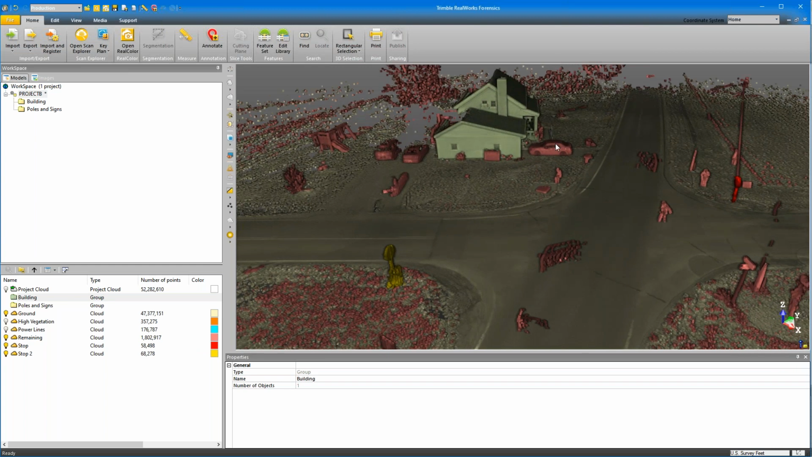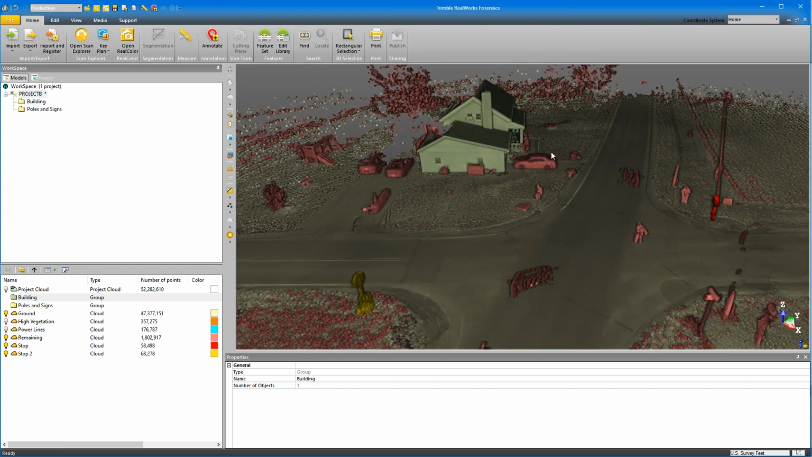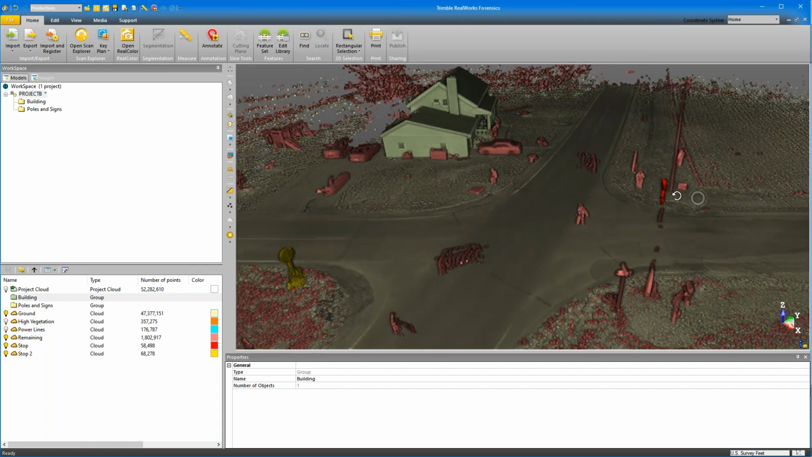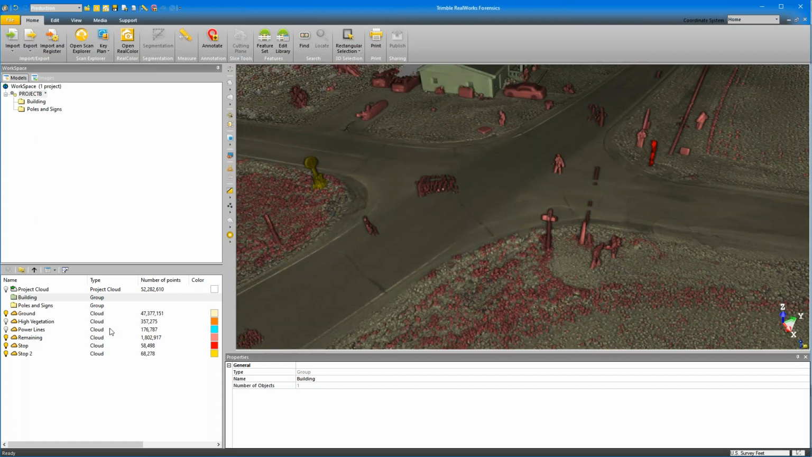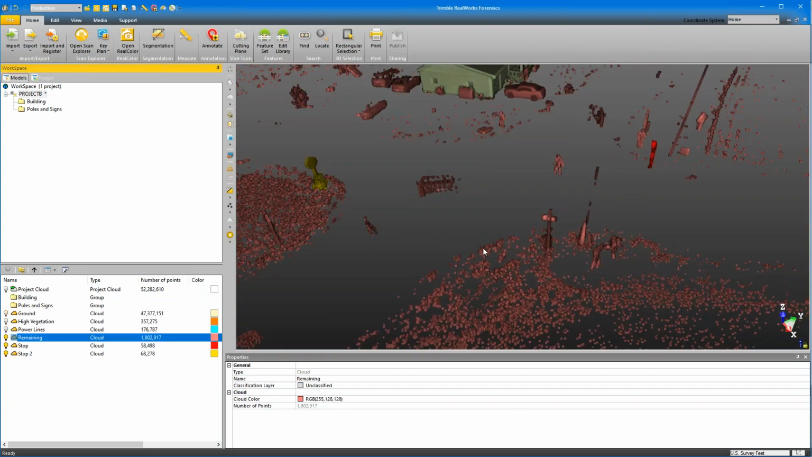So what I would do here is go in, if this car had a role to play in my case and I wanted to bring that over into Reveal, I would segment that out and put that in its own cloud. Our poles and signs and our street signs, those would have a role to play in our case, so I would segment those out as well. Why don't I just go ahead and do that? So I'm going to select my remaining layer.